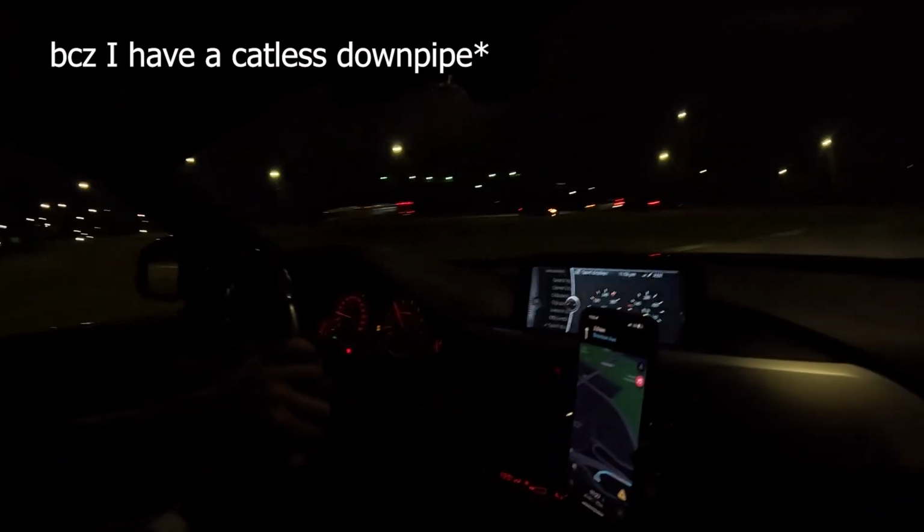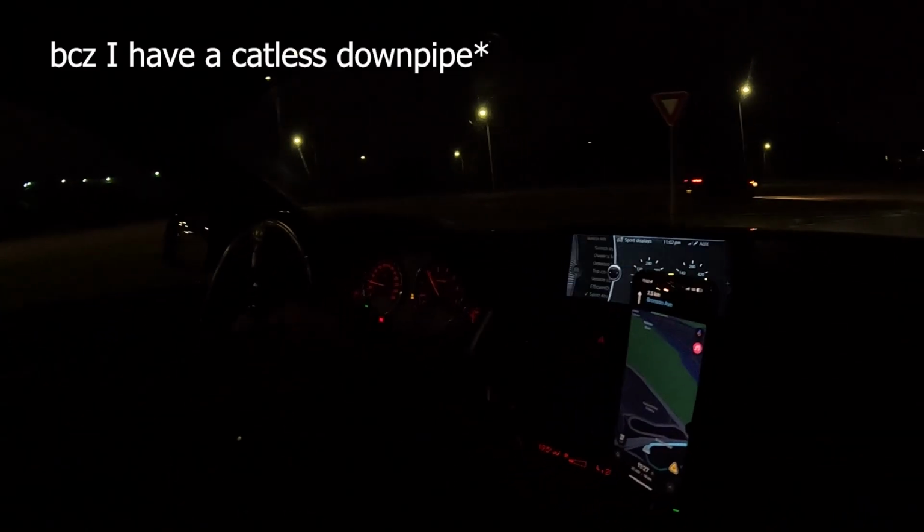You can smell the car? I don't know what I'm smelling. I'm just not smelling anything. Maybe it is the car, but I'm used to it.